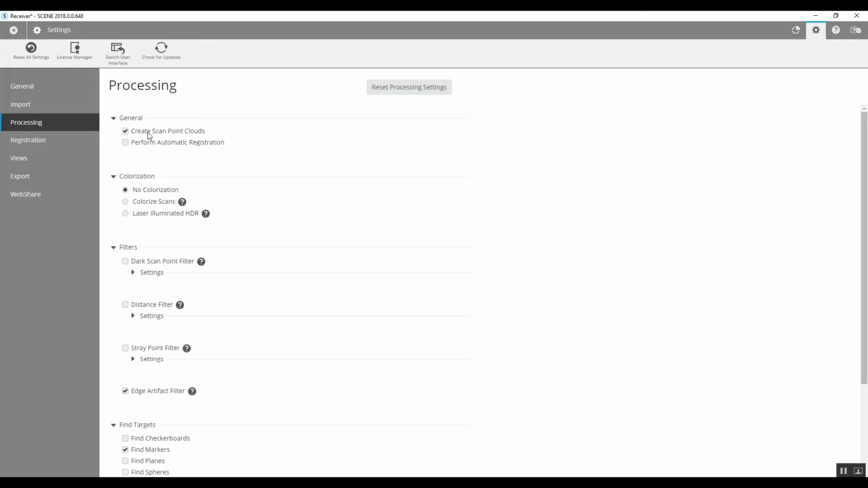Also up here, creating scan point clouds. That's a great thing to do if you know that the project is going to process correctly immediately and you're not going to have two or three different clusters and a couple of scans that didn't make it into the overall project registration. If you know it's all going to come together in one solid group, then great. Tell the software to create scan point clouds immediately.